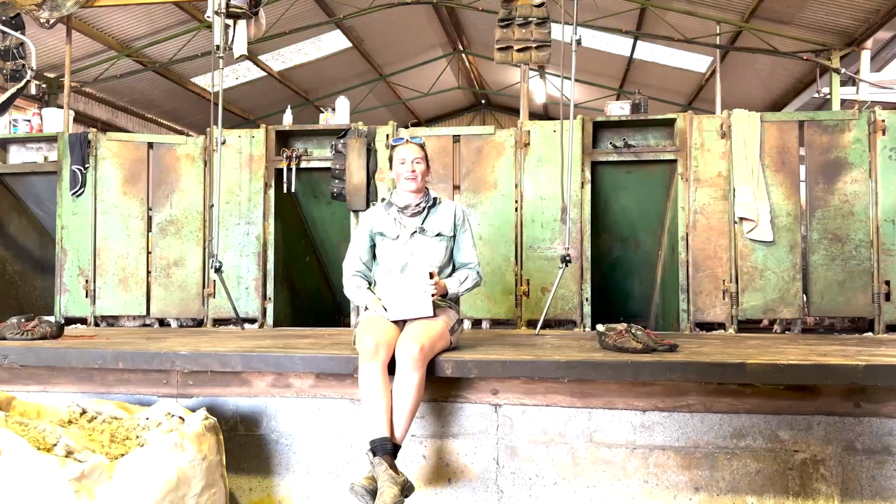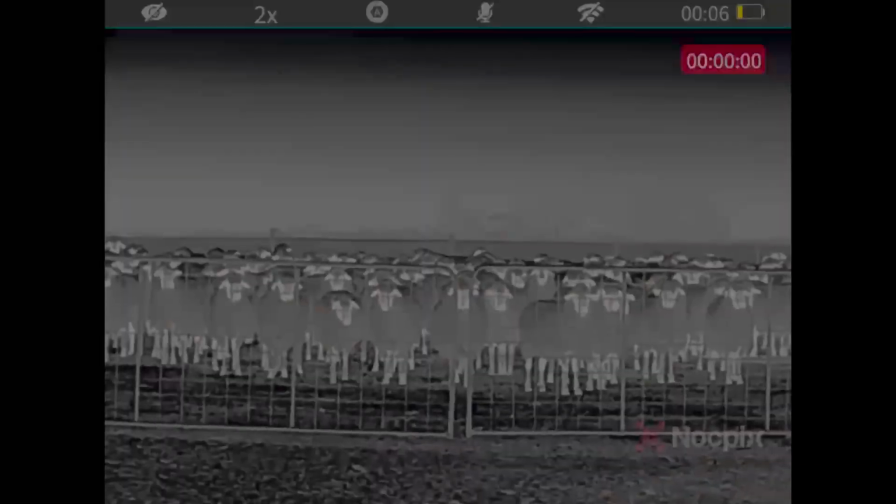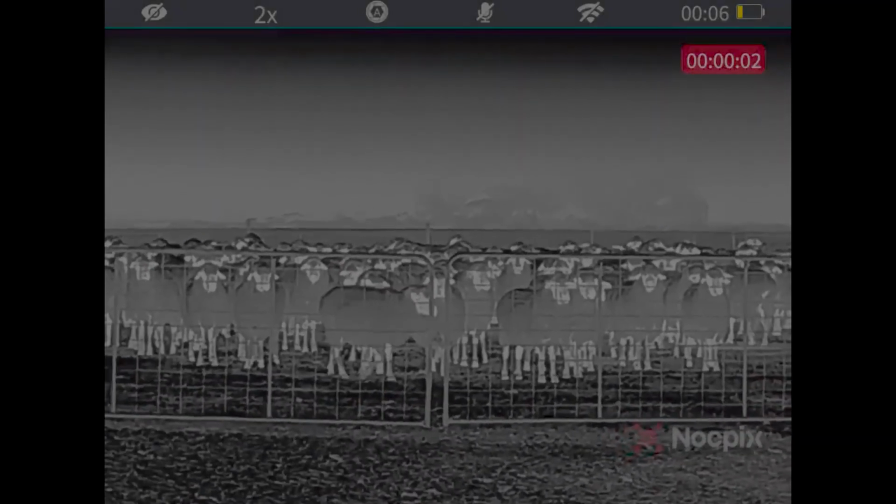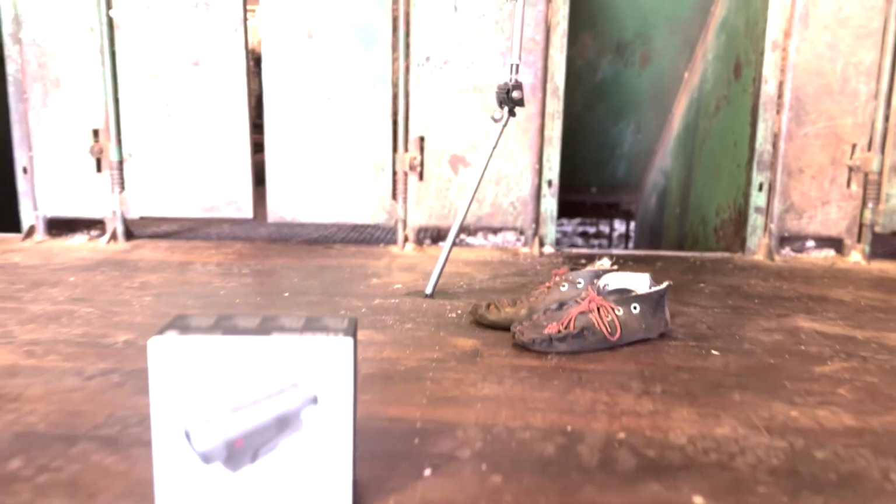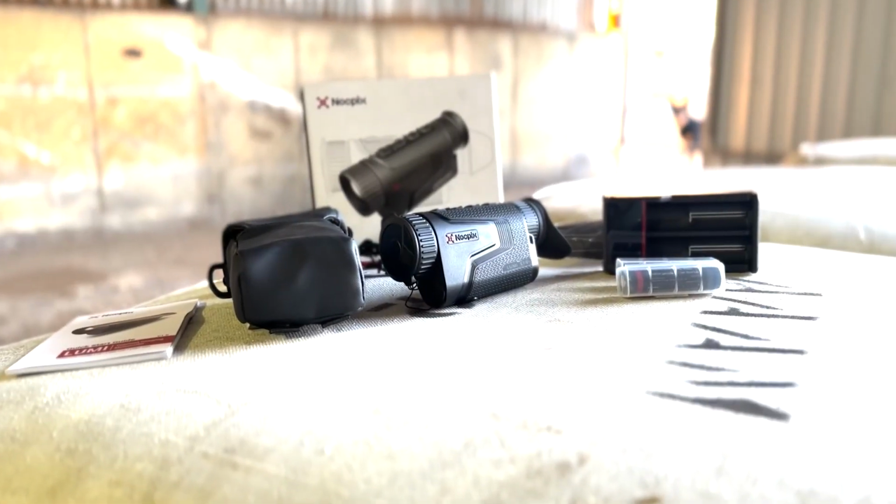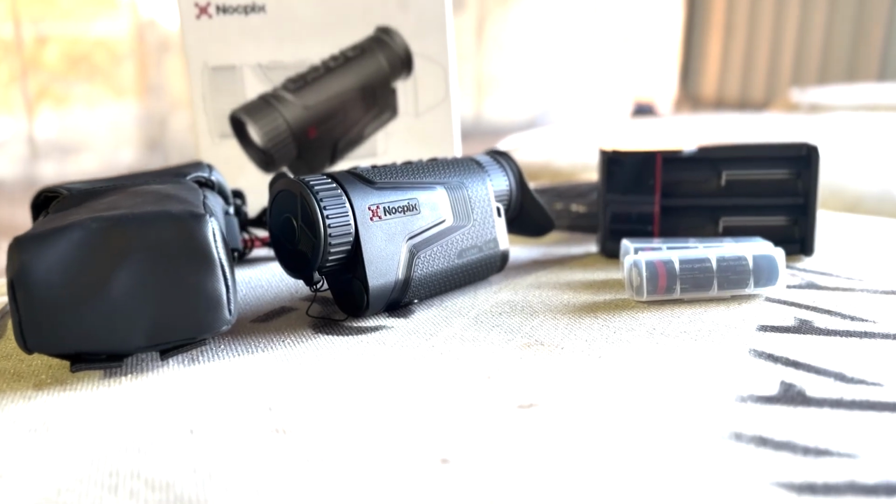As you can see in the background, we are currently in the middle of shearing. So a fair bit of footage features our sheep. They were the most convenient test subjects while we're shearing, and a good way to test out the Lumi L19. The Nocpix Lumi L19 comes with a manual, a bag, a couple of batteries and a charger.